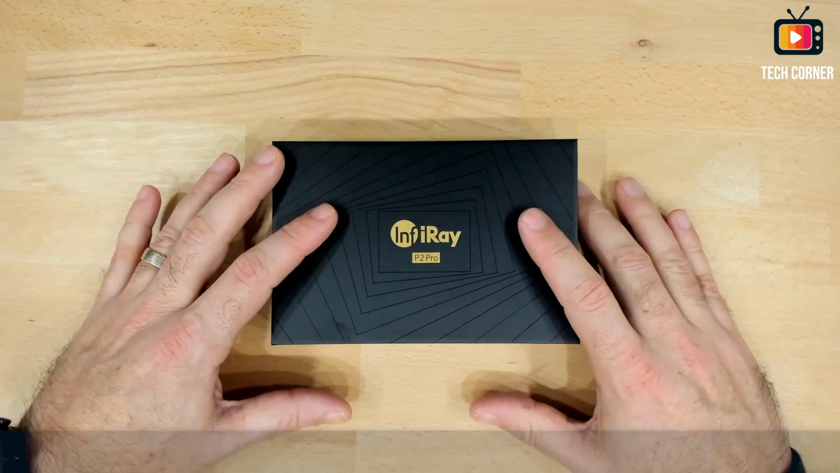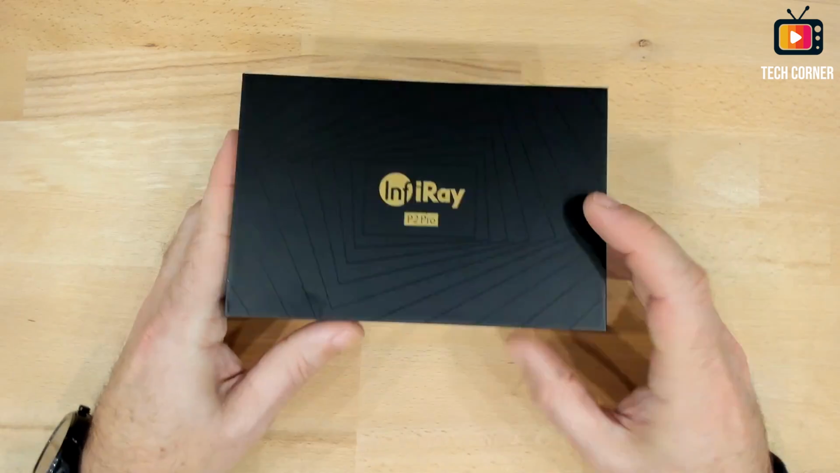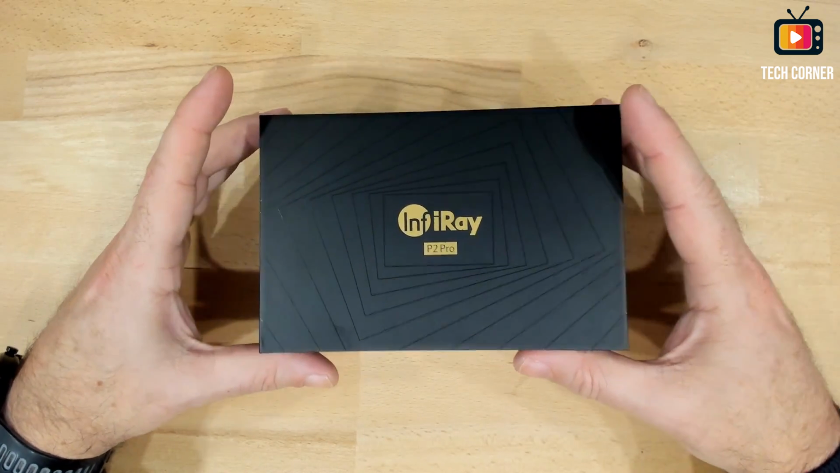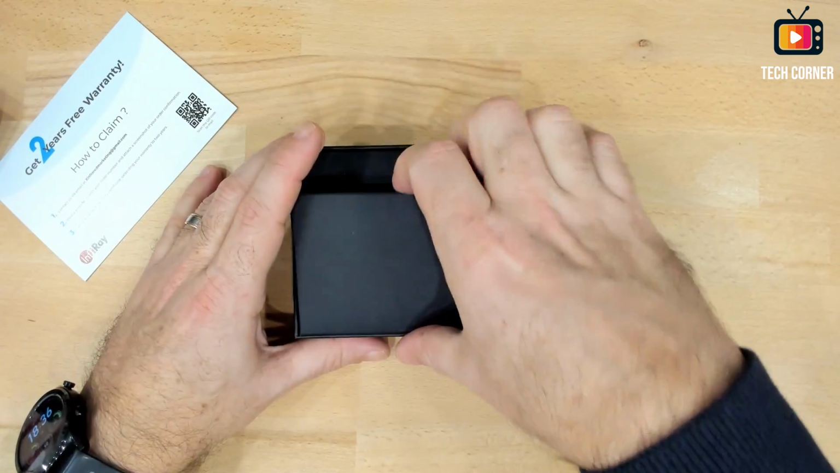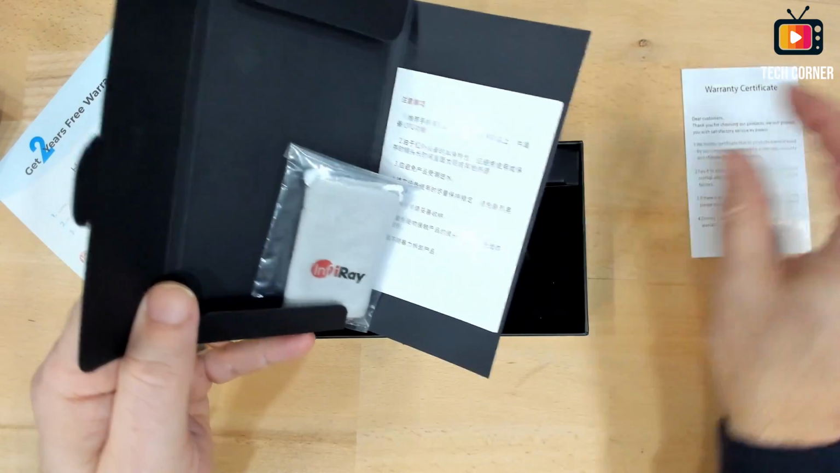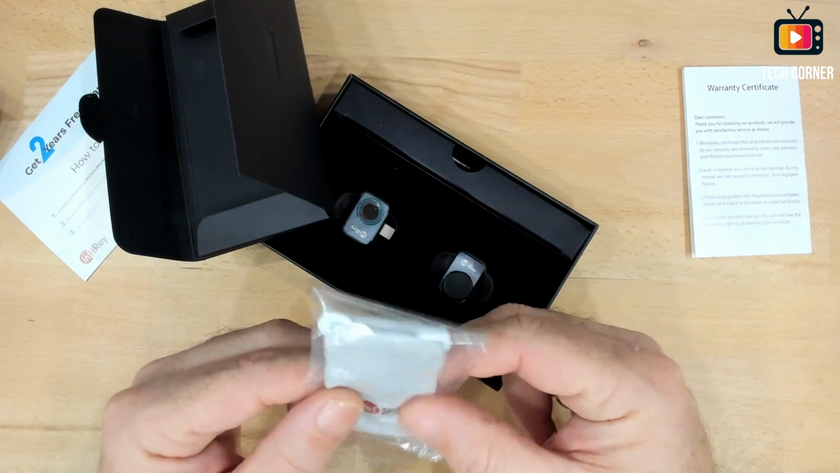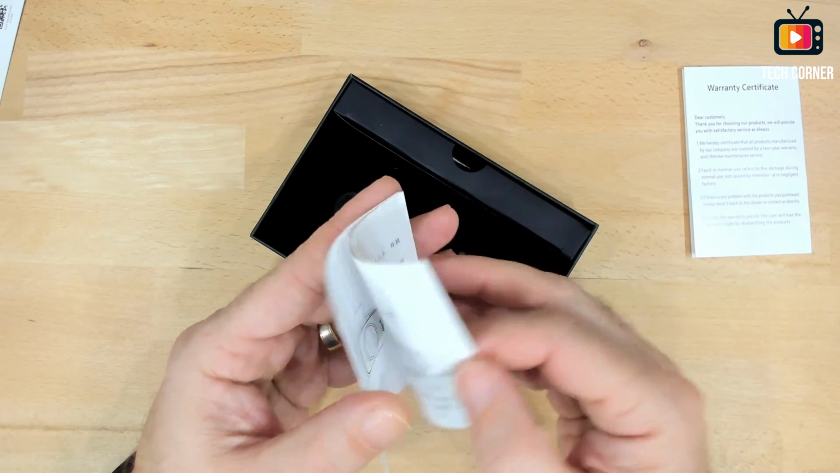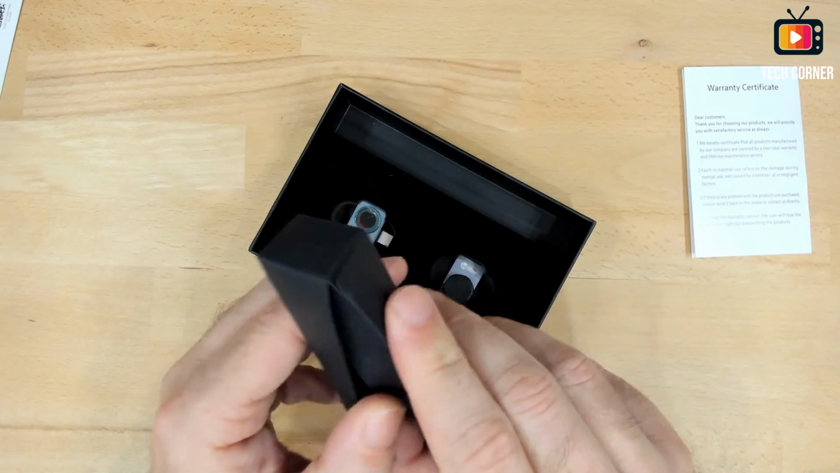As usual, let's start with the unboxing. It is delivered in this retail box. Nothing much going on here, but it's a cool box. Let's open it. We have a 2 year free warranty card. Also this bag, let's see what it has. Okay, warranty certificate, and we have a bag for the infrared camera. It's a cloth. So let's take this out of the way, and we have a user manual. So another box in here. It should be some cable.